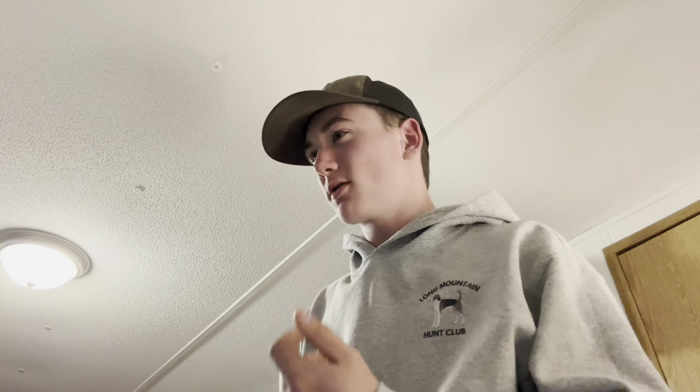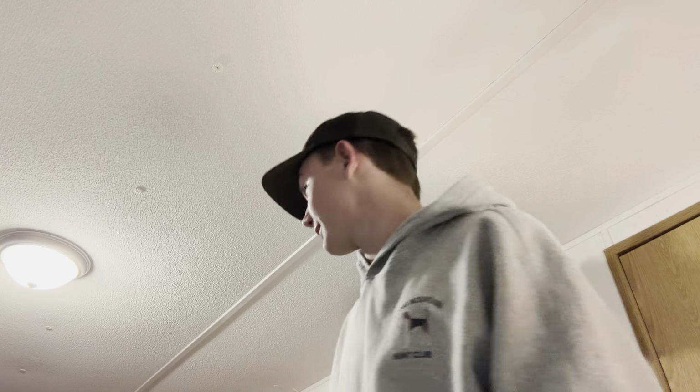So today, we're going to be going out and putting out some salt and trail cameras. I was thinking I was going to say corn, but then I got to thinking, I'm not going to do that. It's snowing and pouring down rain, so those two things don't mix good with corn. So I got to find my pocket knife.